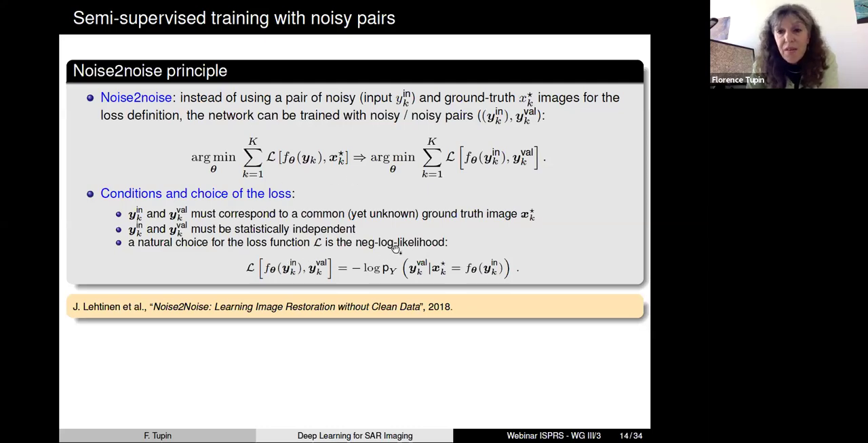And the third point is that you have to adapt the loss function when you are using this kind of strategy, because this time you are not comparing a predicted output and the ground truth, but you are trying to evaluate the likelihood of the noisy image compared to the predicted reflectivity that you have estimated with the network. So be careful here. You have to modify, and usually a good way is to try to maximize the likelihood of the second noisy image compared to the output of the network.